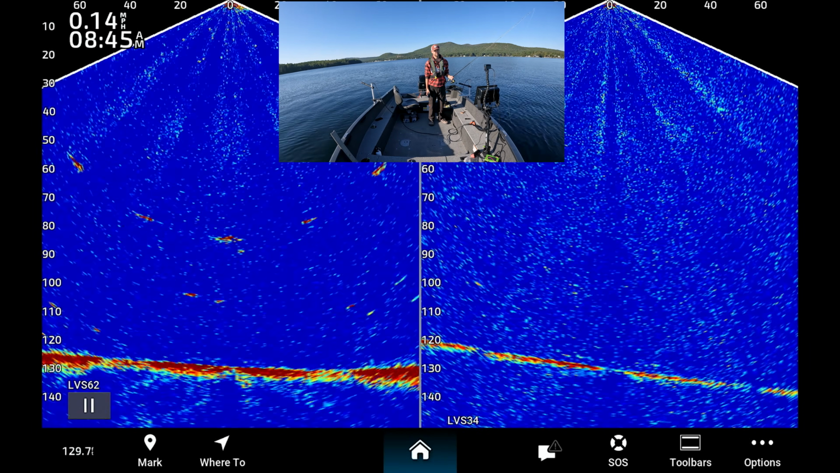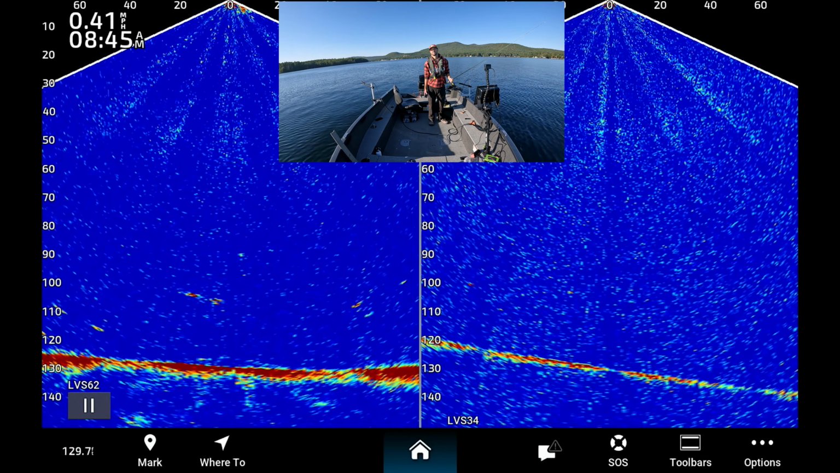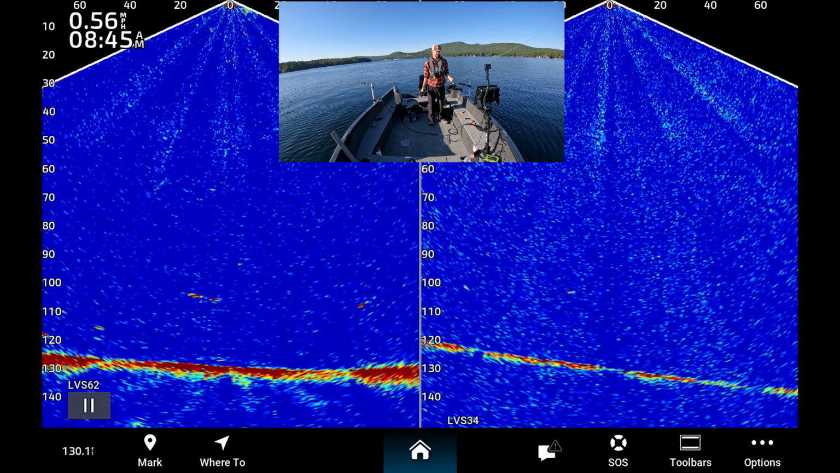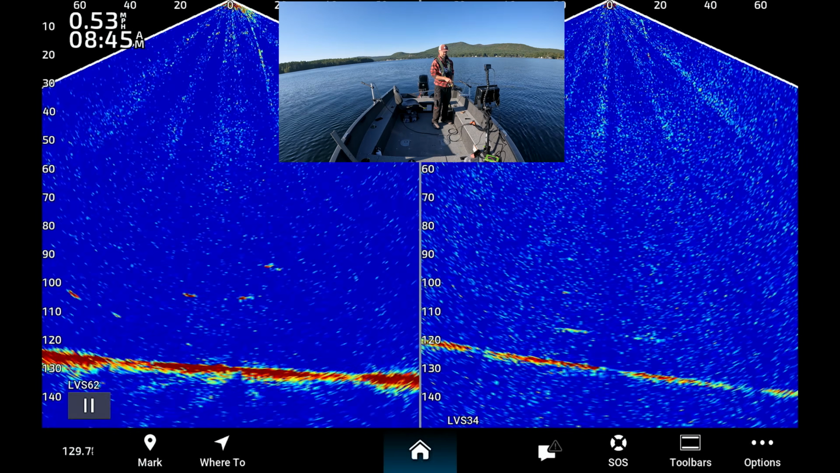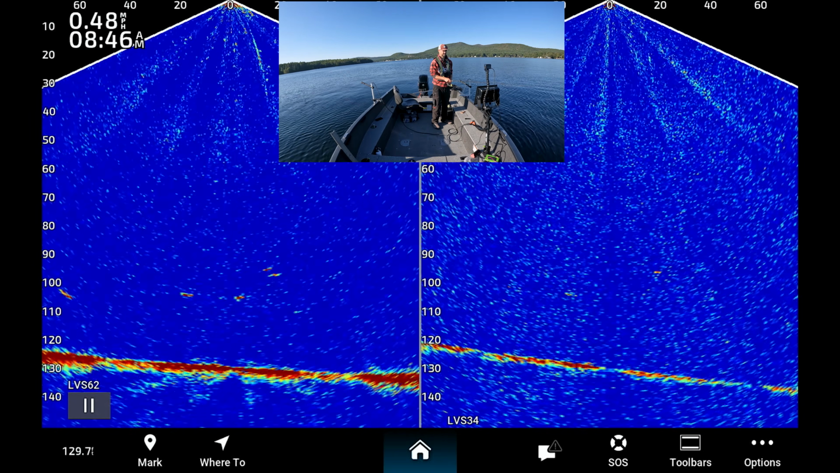But if you want to buy Livescope and you want to ice fish with something, Plus is your way to go, because lakers can be in any depth during the ice season.